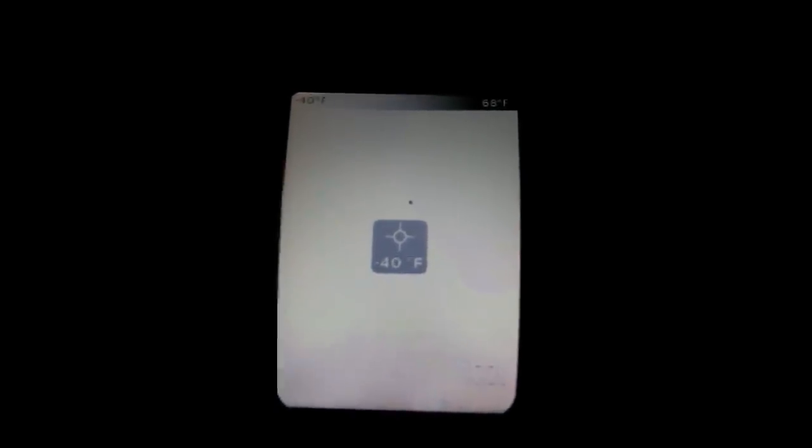Right, let me explain what we can see here. We're using a mode on the camera, it's called full frame, and that gives us the minimum temperature and the maximum temperature that the camera can see at that particular moment in time.